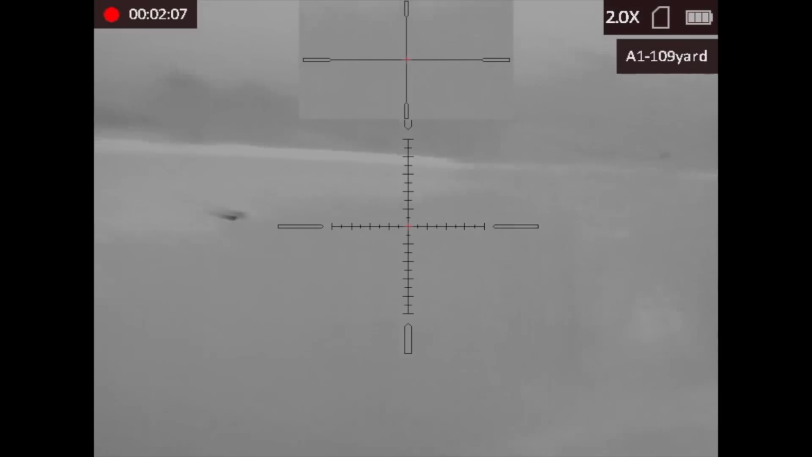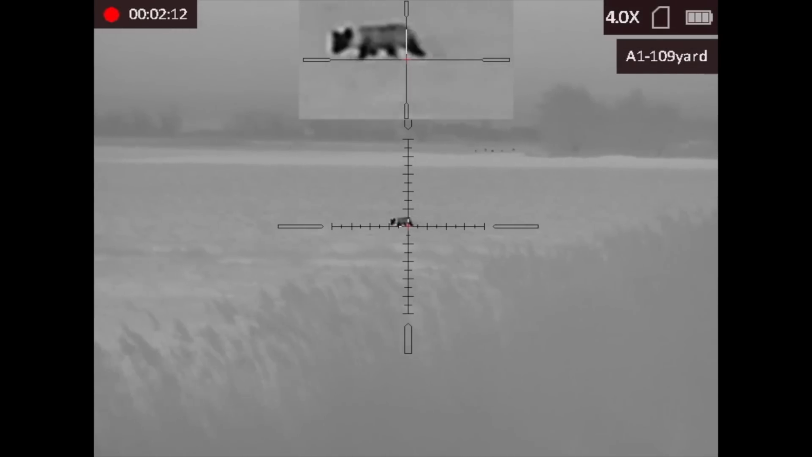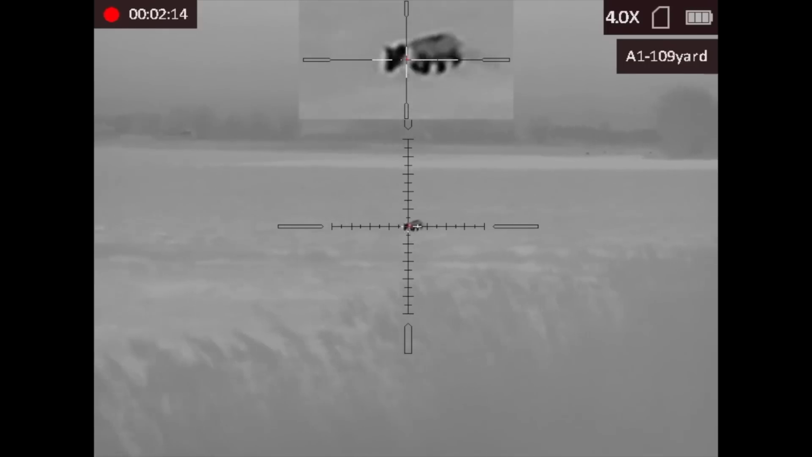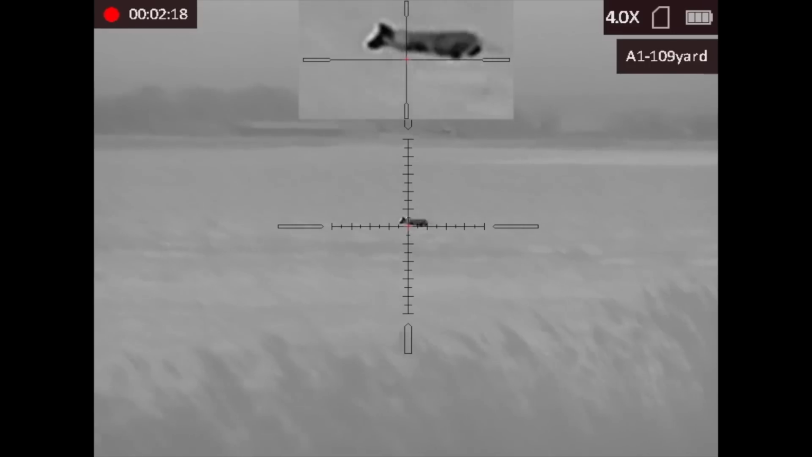You can just see there on screen from the Stellar, it also now counts down and tells you when it's about to refresh, just so that you don't end up pulling the trigger at that crucial moment. That's one of the other features of the update.